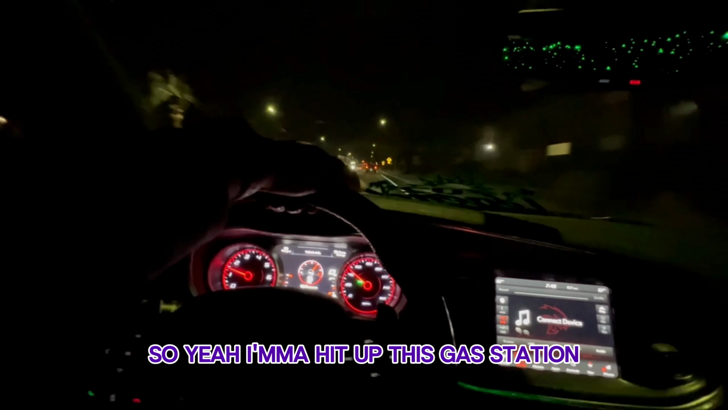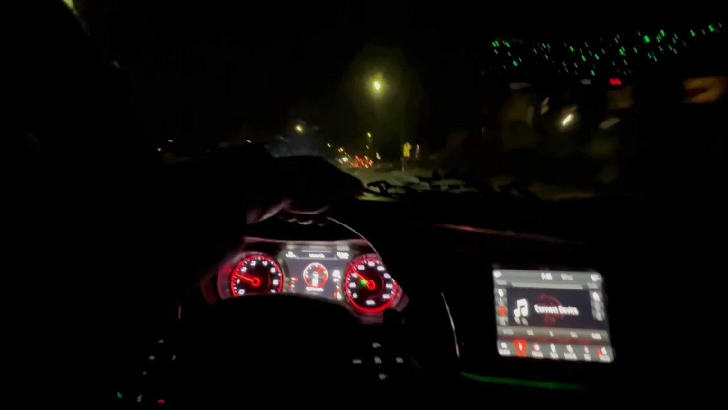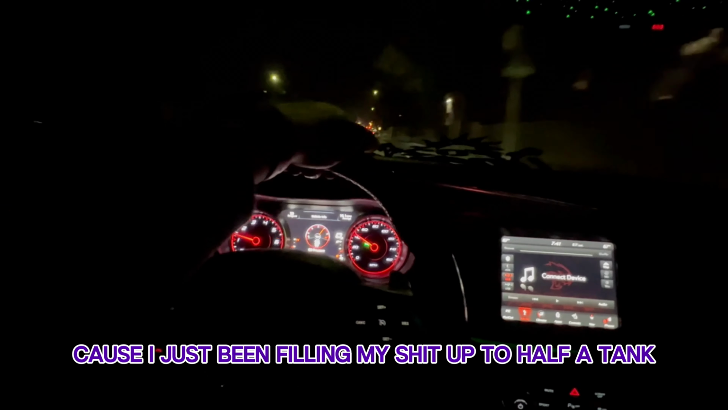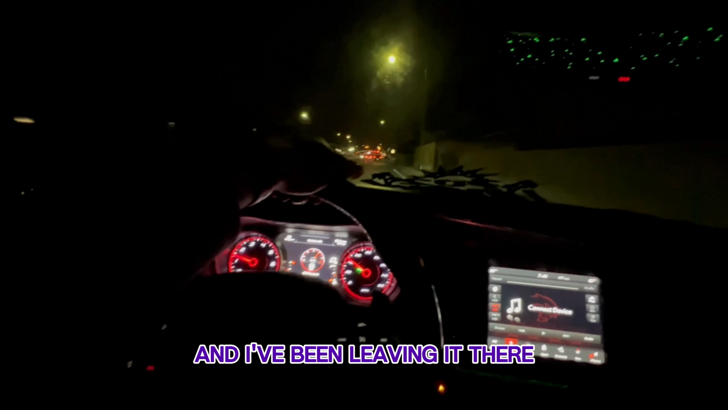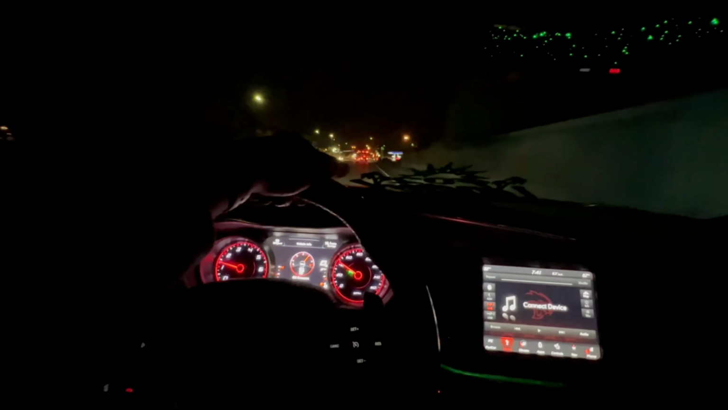So yeah, I'm gonna hit up this gas station and fill my tank up. I ain't filled my tank up fully in a cool minute either. That's how you know I've been in the crib, because I just been filling it up to half a tank and leaving it there. Literally just leaving it there.